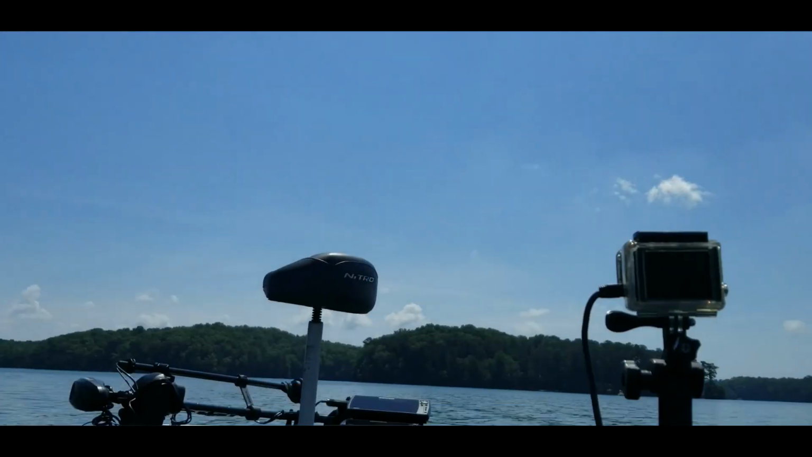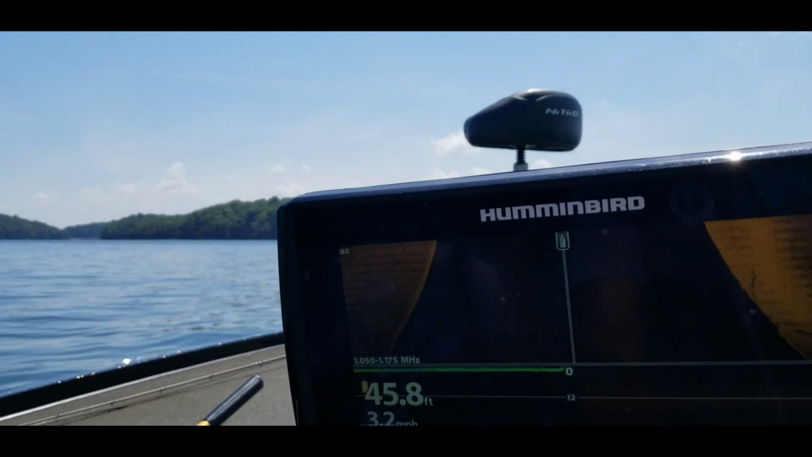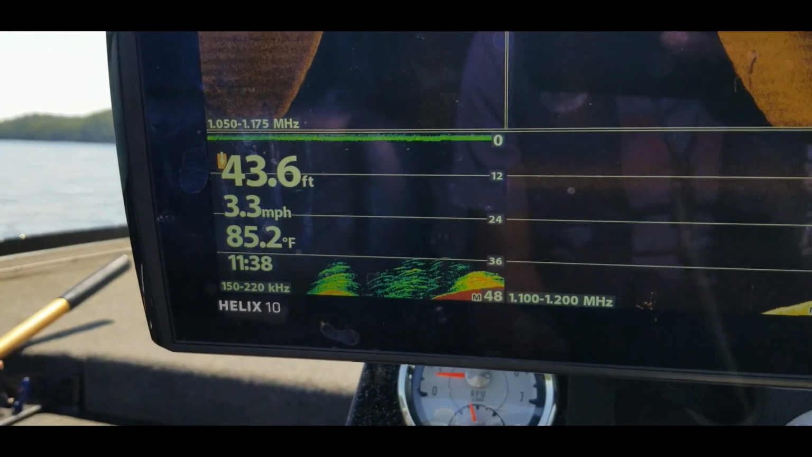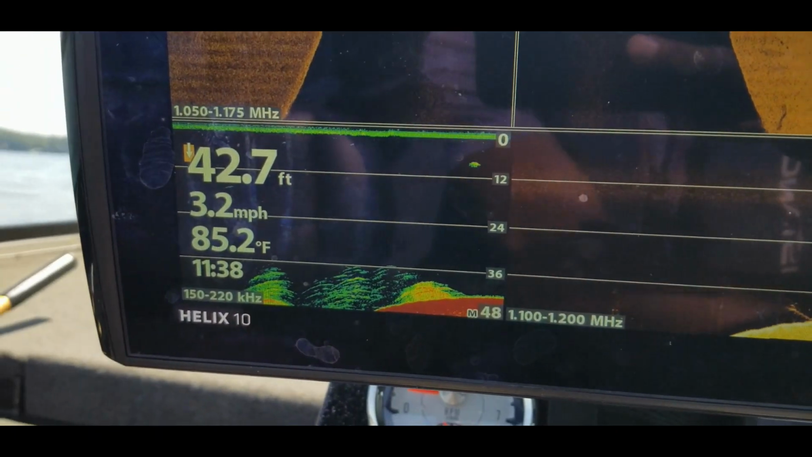So I'm out here midday. As you see, the sun is shining bright. There is not a lot of boat traffic out here right now. As you can see, pretty much have the water to myself. There's a few boats out here moving around, but the focus of today is to fish, well, actually to scan, locate some deep brush piles, just fish.